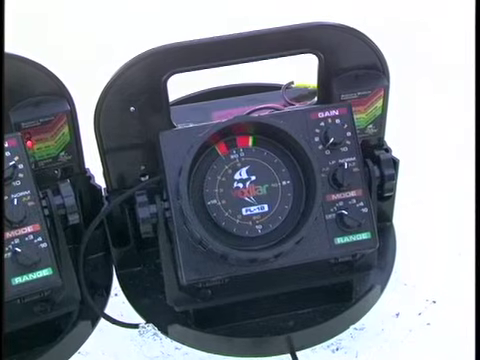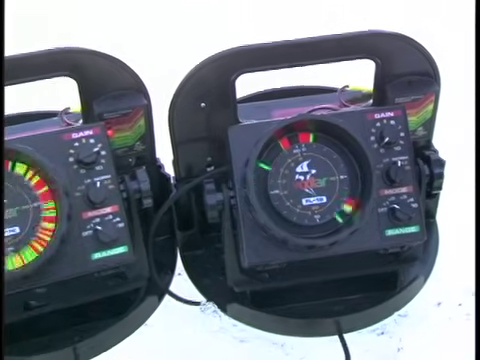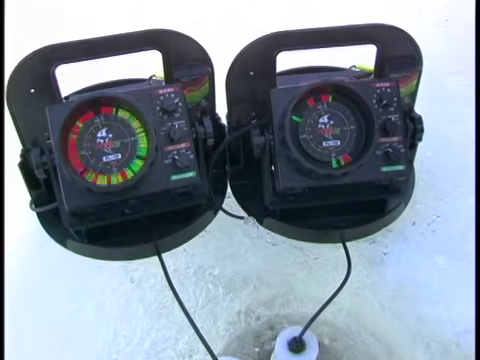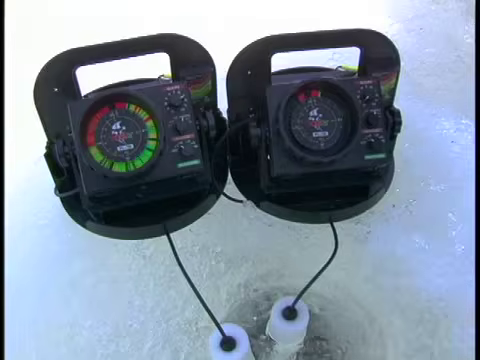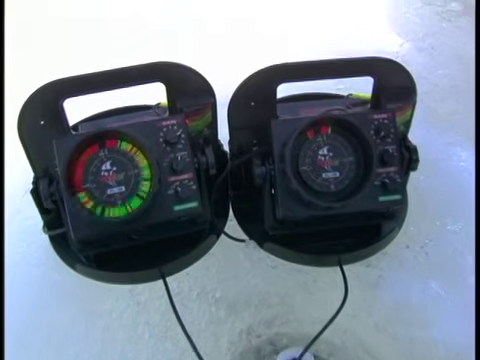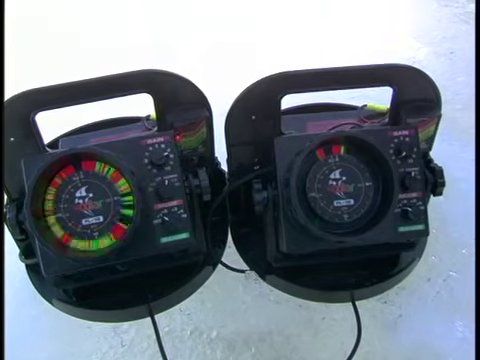Interference can be a problem in ice fishing. It occurs when two sonars are placed close together, such as in an ice fishing shelter, or in this case, the same hole. It comes in many different forms, as lines all the way around the dial, flashes around the dial, or sometimes a phantom signal that appears to be a fish.